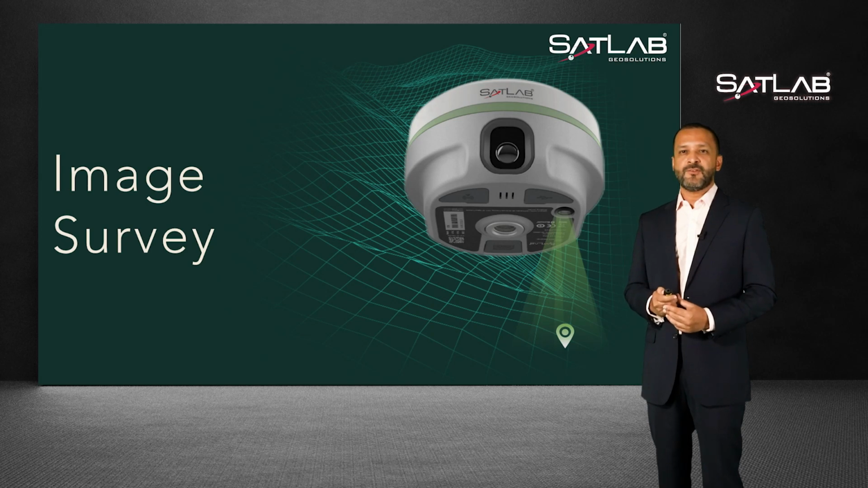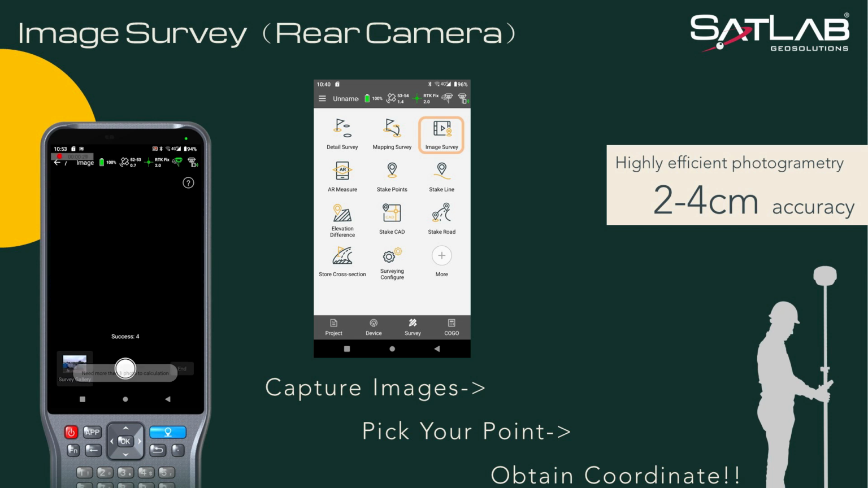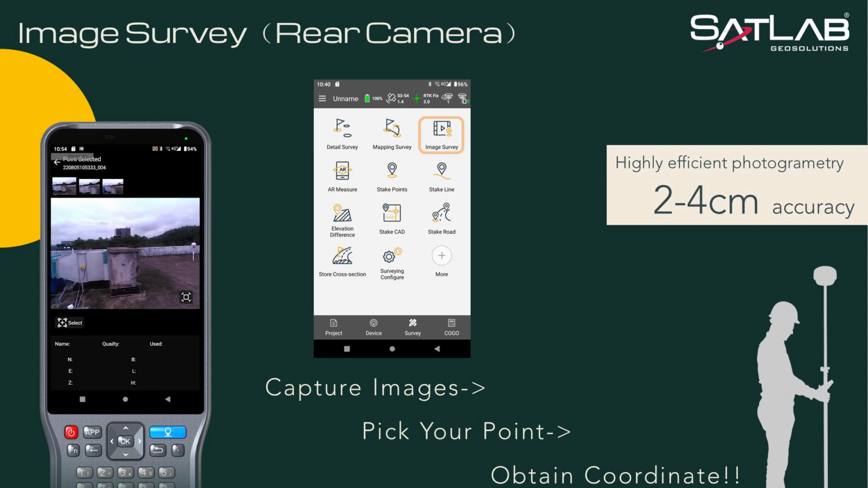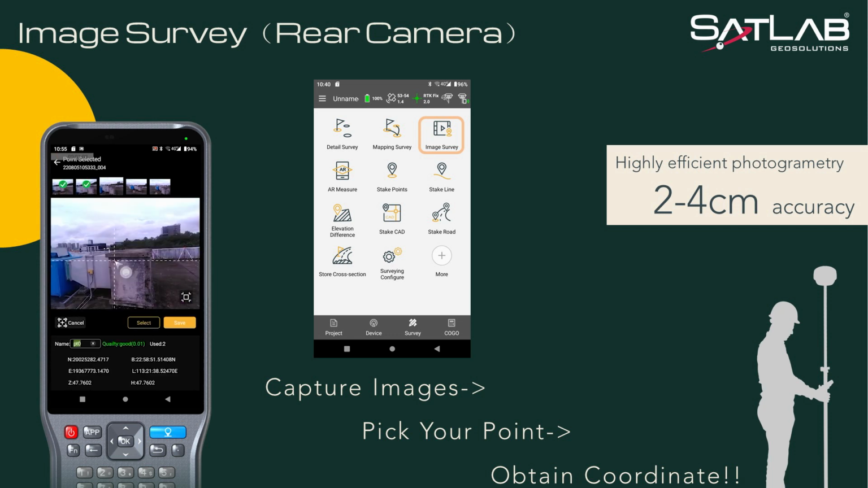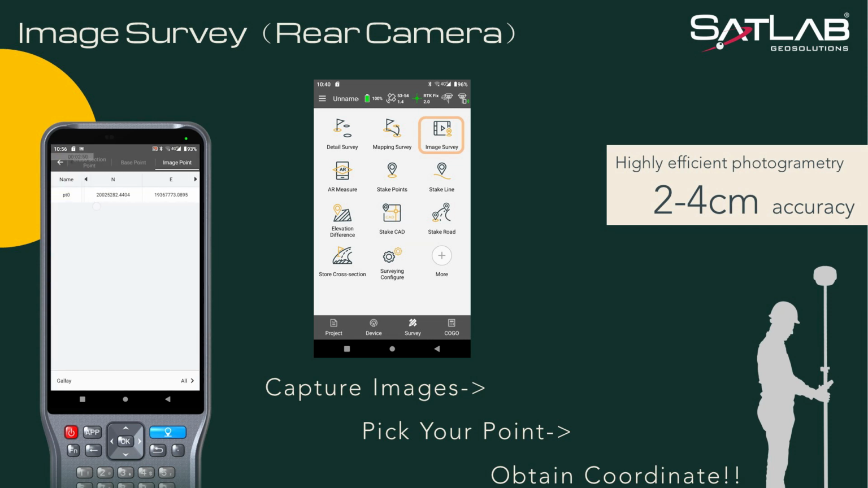Let's move on to the image survey with SatServe and Eyr. This new non-contact measurement technology has greatly enhanced the available range of GNSS, for efficient and safe operation. With such Android-based high-performance image processing technology, the controller in real-time data acquisition of coordinates can operate from a distance of between 2 to 5 meters with accuracy of 2 to 4 centimeters.